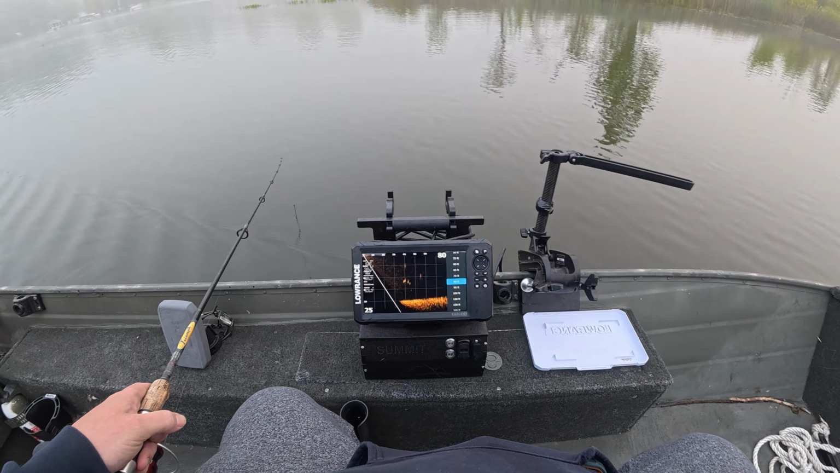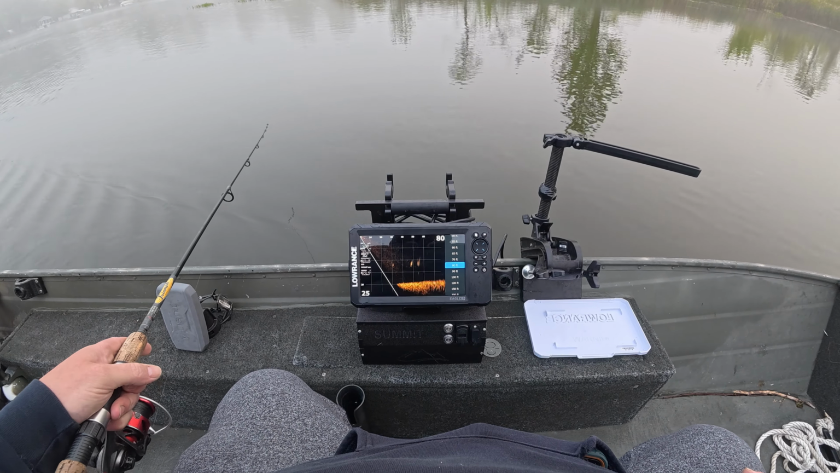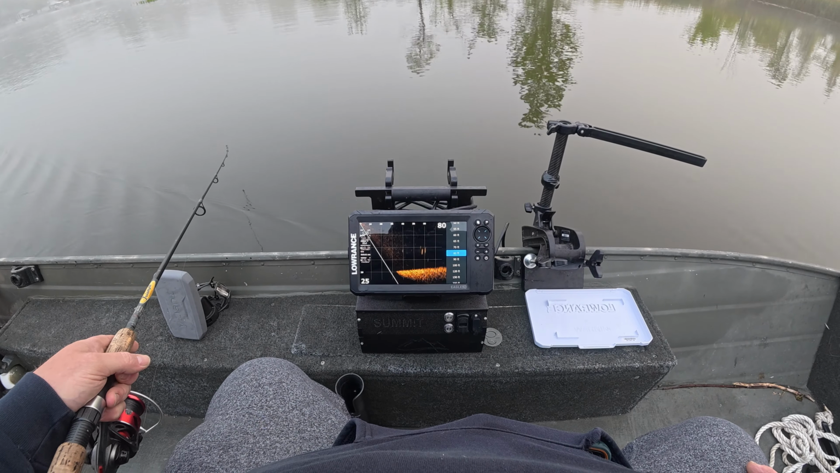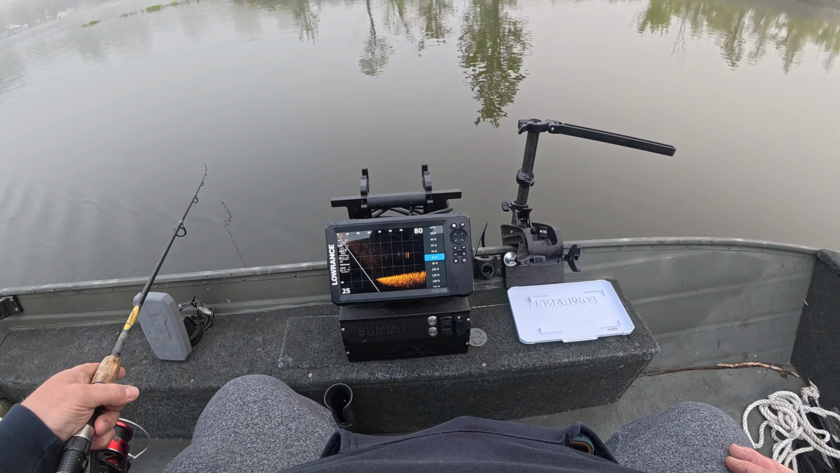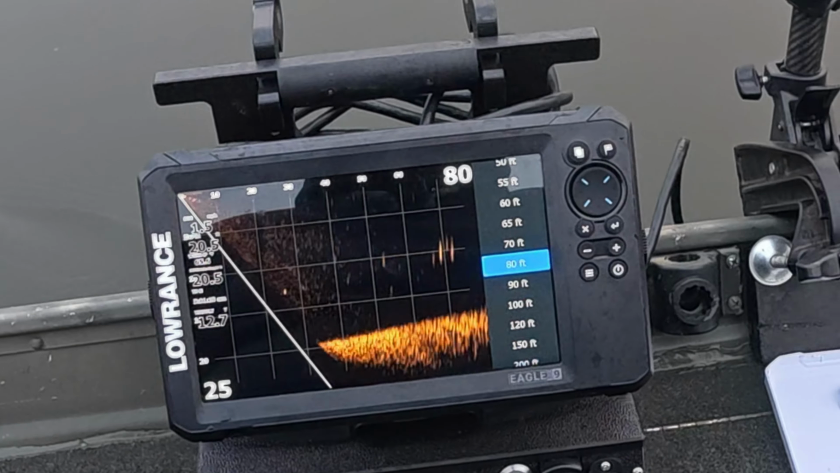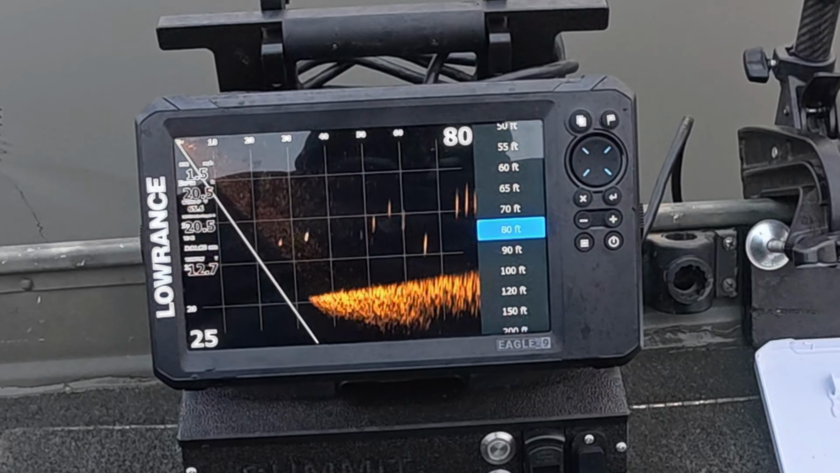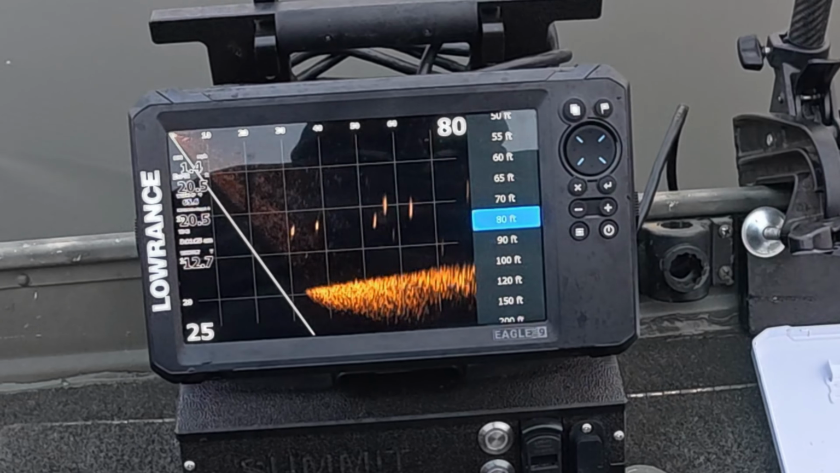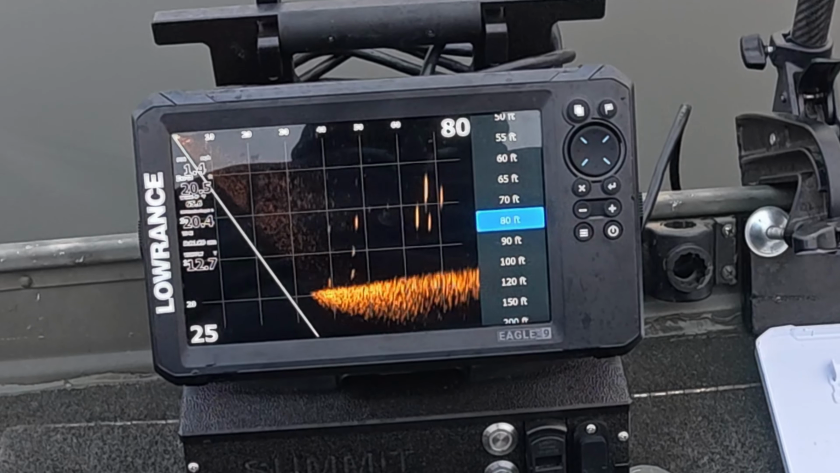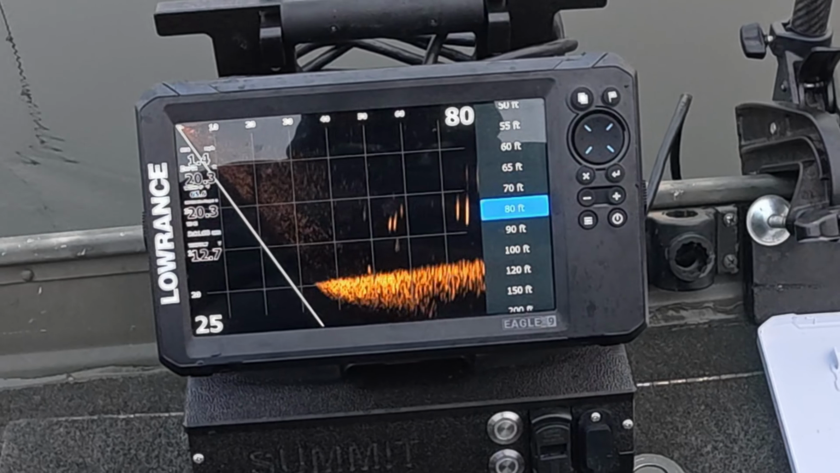I'm trying to entice a walleye to eat, but all these marks that we're seeing here are panfish, like bluegills and crappies, which crappies will hit this crankbait, but I'm actually trying to get one of these inland lake walleyes to take a swipe at it. So far I haven't seen any marks that resemble walleyes, but I'll get back to you if I do.